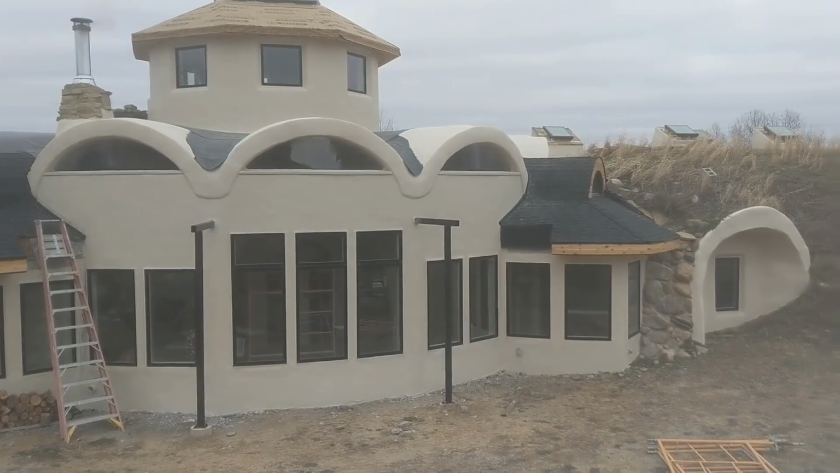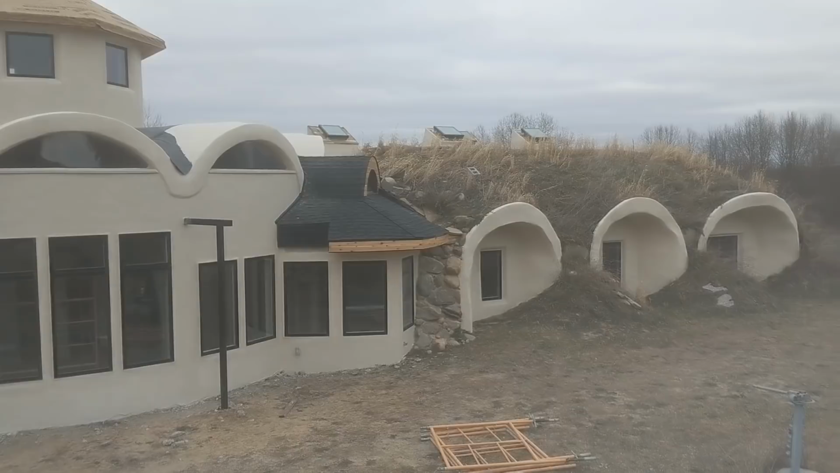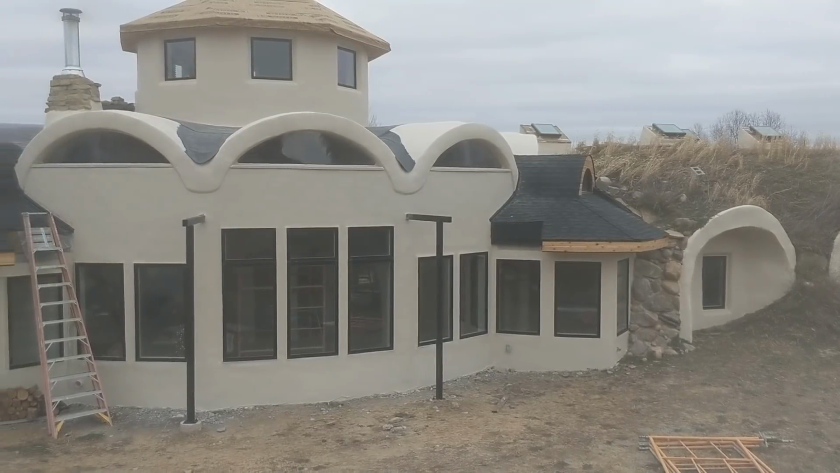Since the last time, we've added those eyebrow windows up at the top, and we've closed the whole place in. We've also finished the two lower roof sections, and I'll be starting on the upper roof later today. Then we'll focus on the inside and leave the outside alone until spring comes around again.